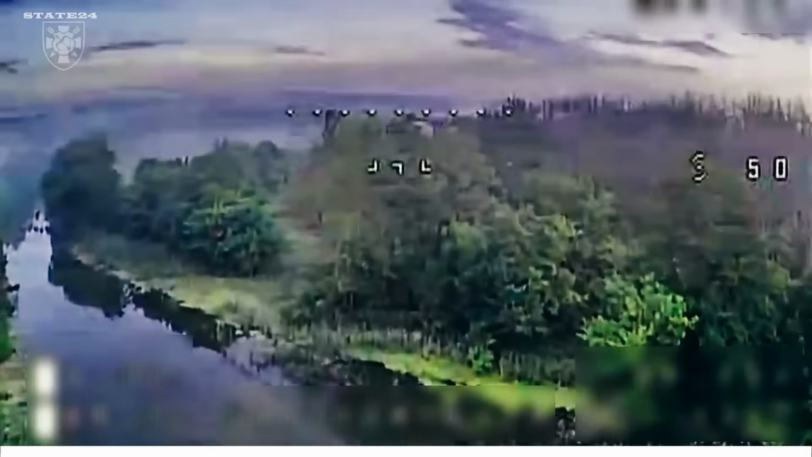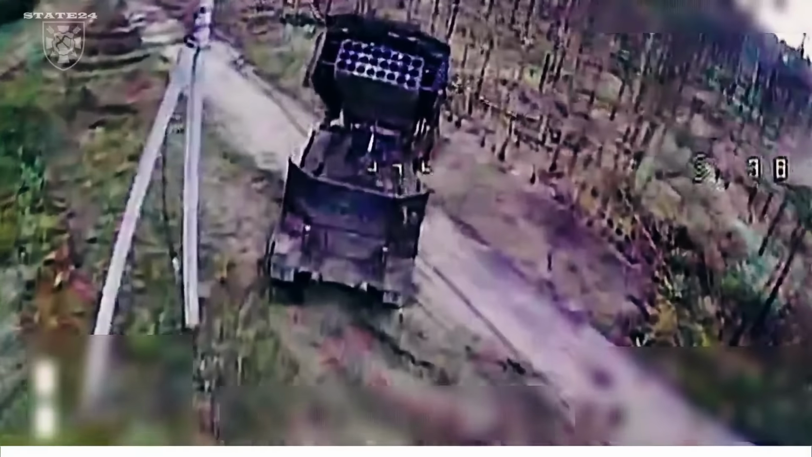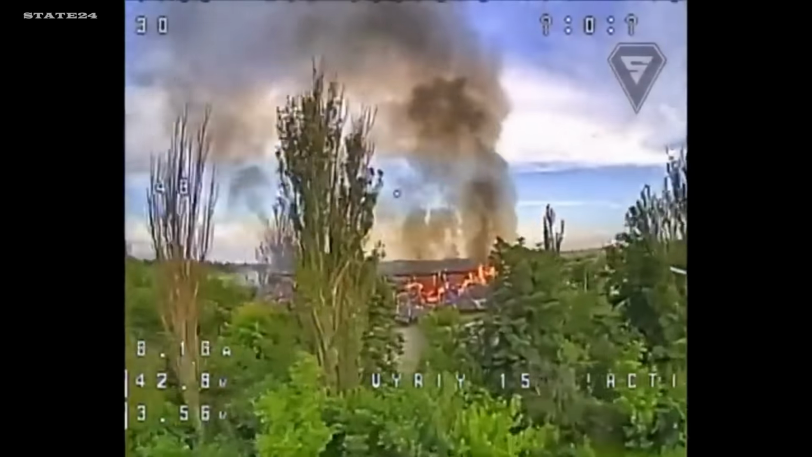A Russian TOS-1A Sontsepyok, a thermobaric multiple rocket launcher worth several million dollars, destroyed by a drone strike in the Vovchansk direction, Ukraine's 57th Motorized Brigade. Surma unit, 1 fiber-optic FPV drone, 3 Russian military vehicles destroyed.